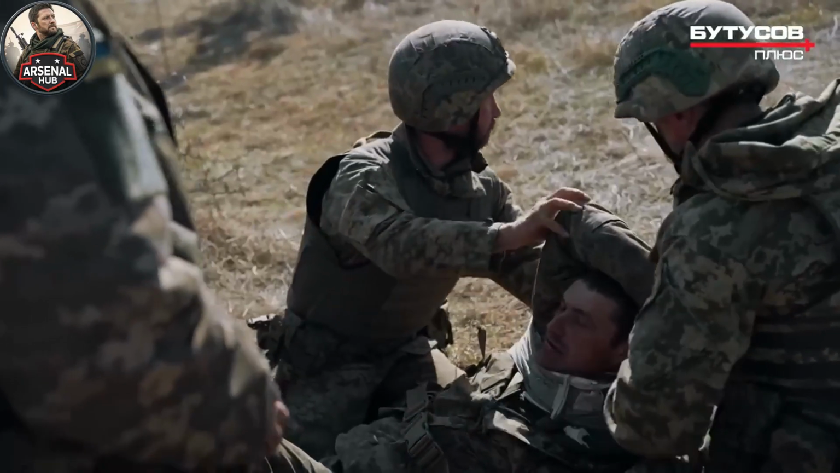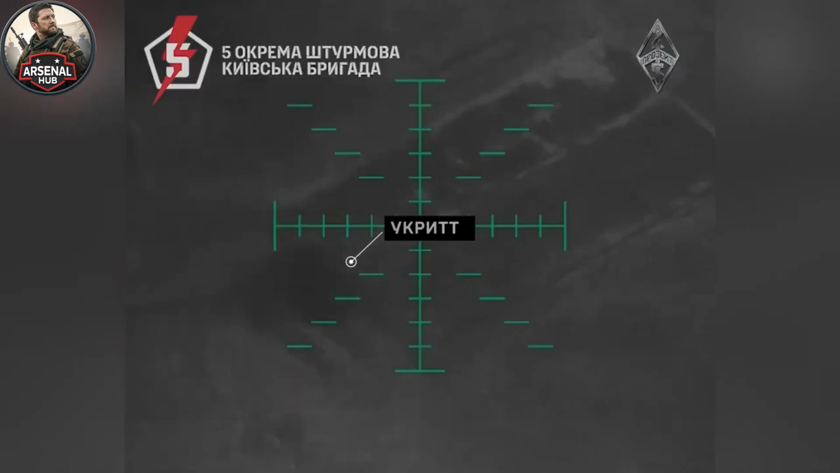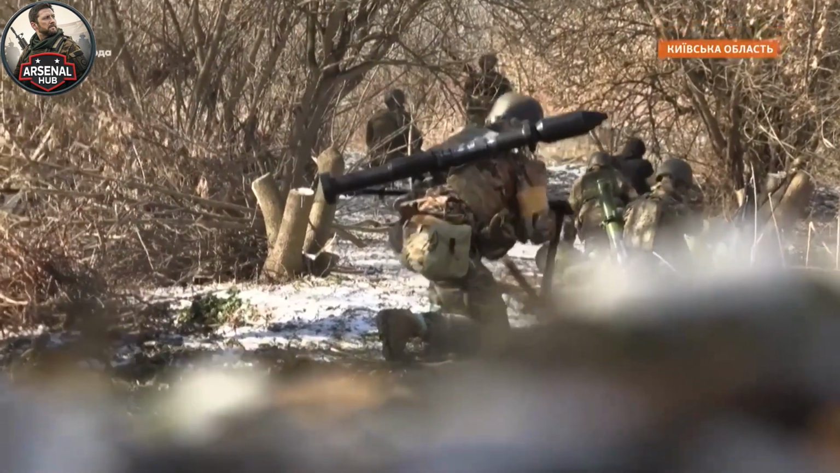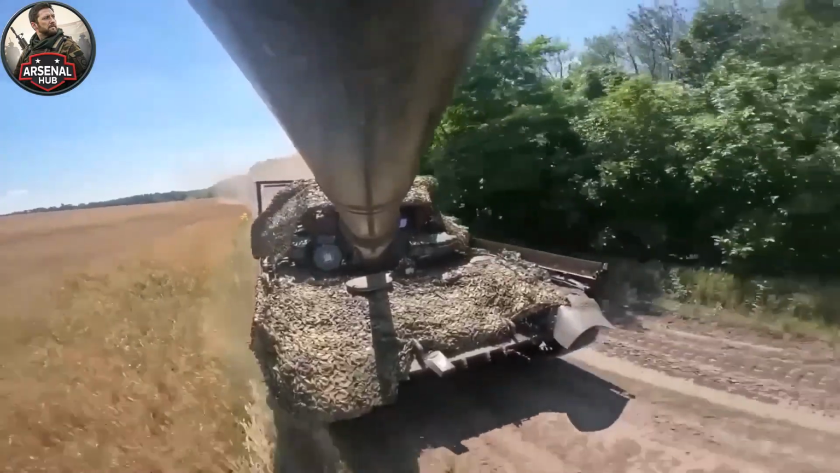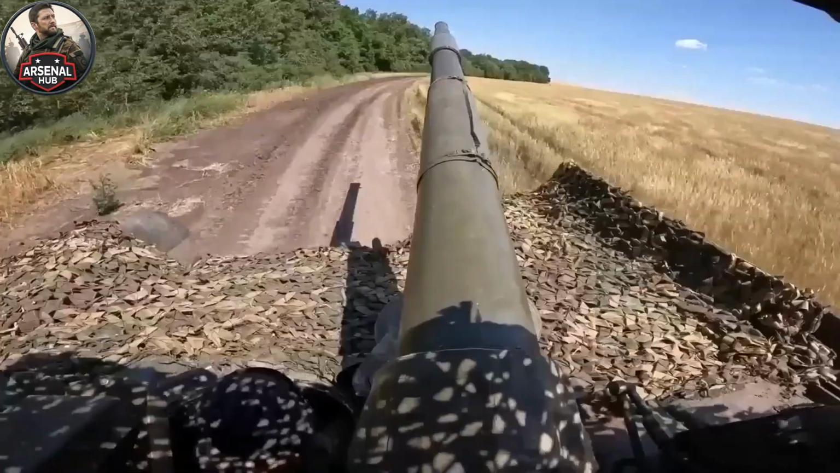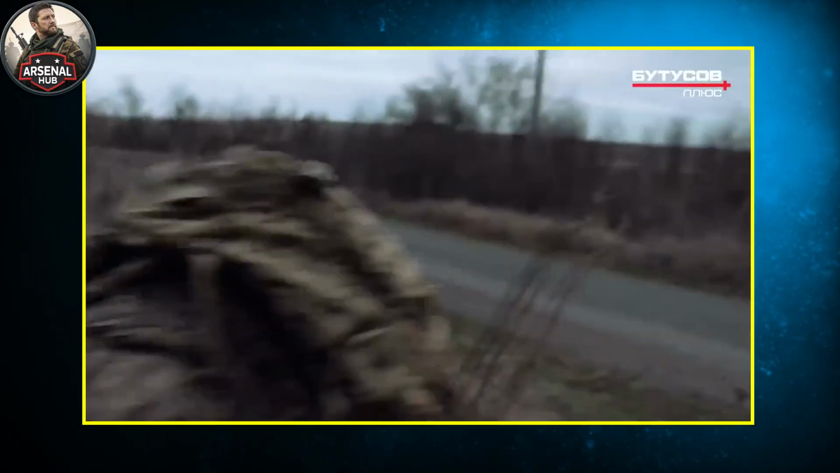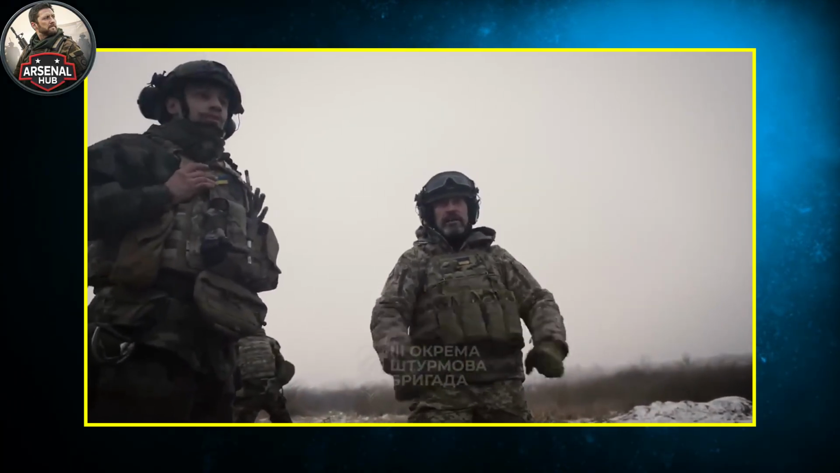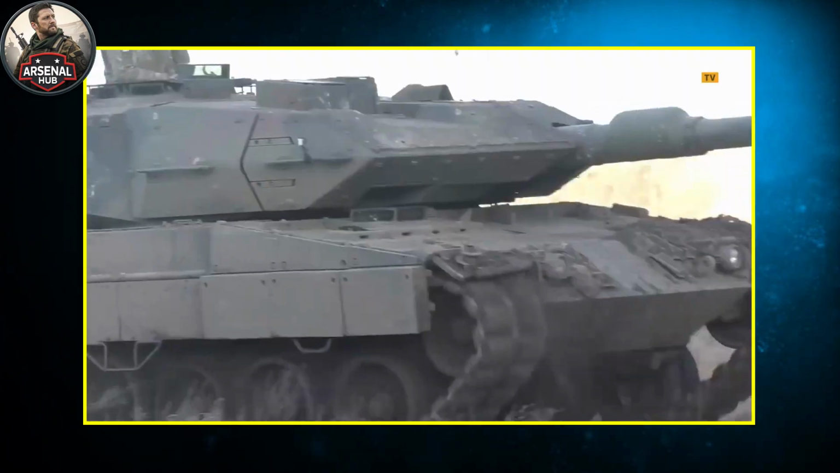The infantry casualties represent the operationally more significant loss. A reinforcement column of this type typically carries between 80 and 150 soldiers. The company's strength or larger reinforcement that the forward positions were requesting. Ukrainian anti-tank fires, dismounted infantry engagement, and the disorientation of a column attacked at night on a forest road produced casualties that, while not precisely quantifiable from external observation, Ukrainian field reporting indicates were substantial.